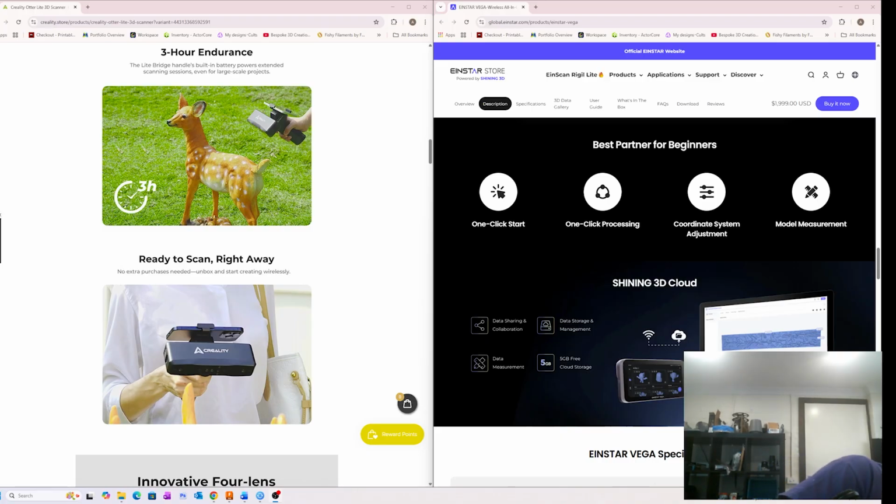The other thing I will say, the Einstar Vega, because of the silicone cover, the USB attachment is not the strongest. It comes out pretty easily. But that's, again, a minor thing. If you push it in and leave the device down, it's pretty good. But these are minor things. So we're going to dive into a few scans now and the software and talk about how to get things off your device and onto the computer.